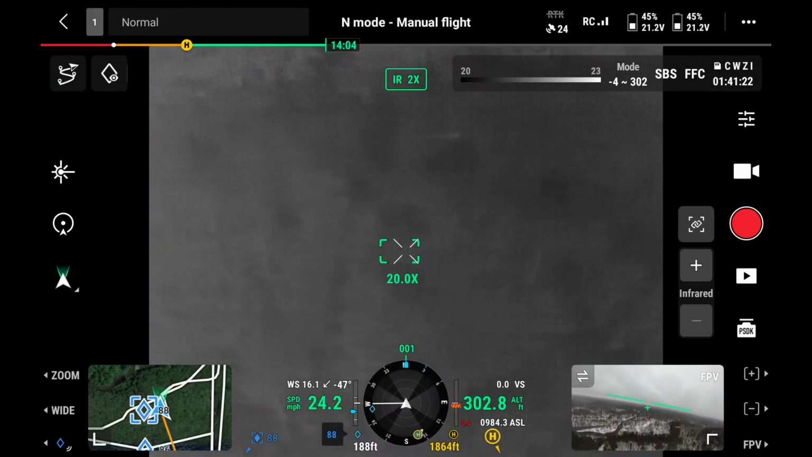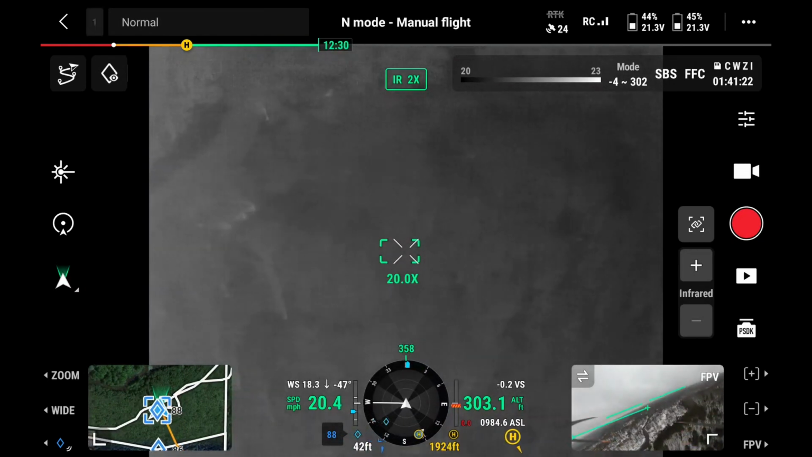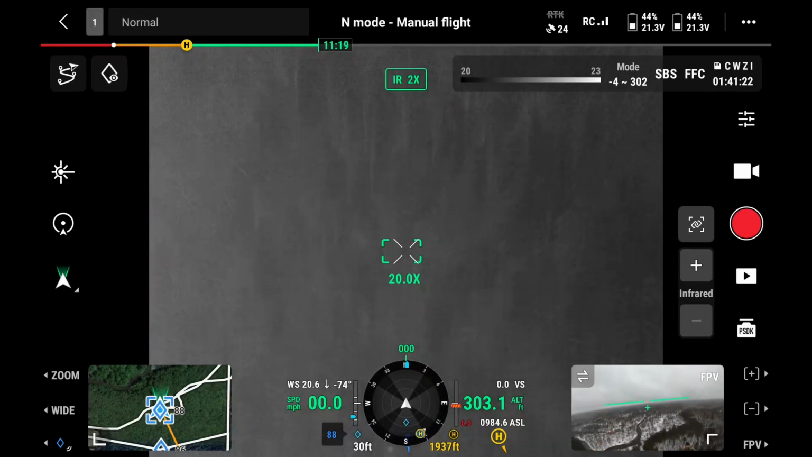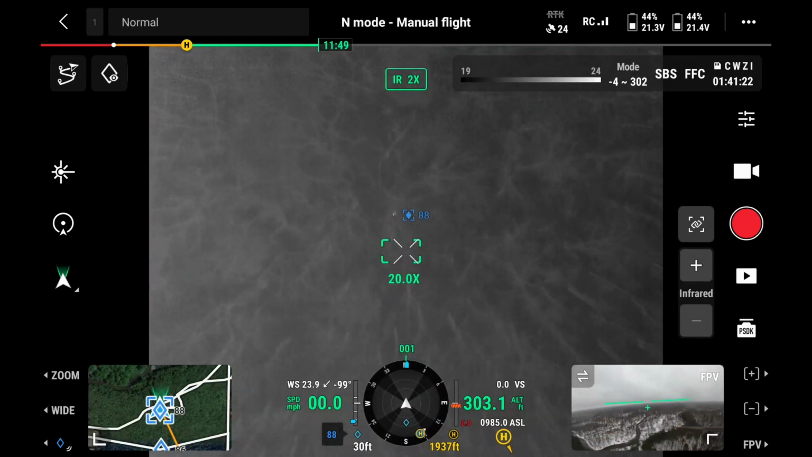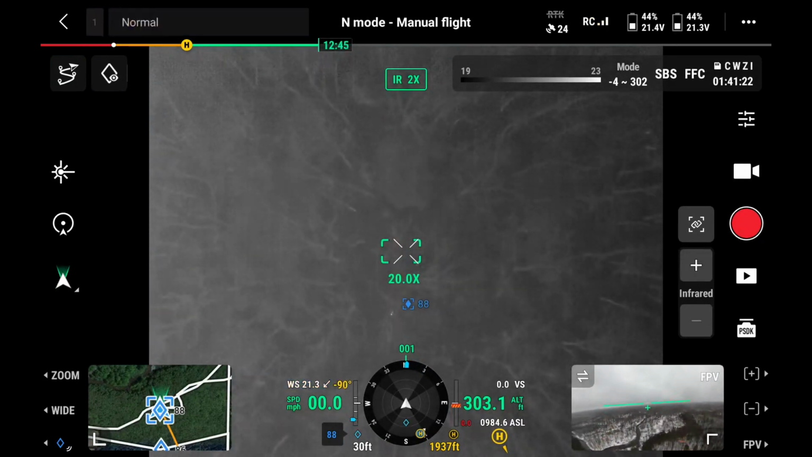When I was doing all my drops over there, I was always facing north. I need 90 degrees here. I'm going to lower too. I got good reception. So. Cool.